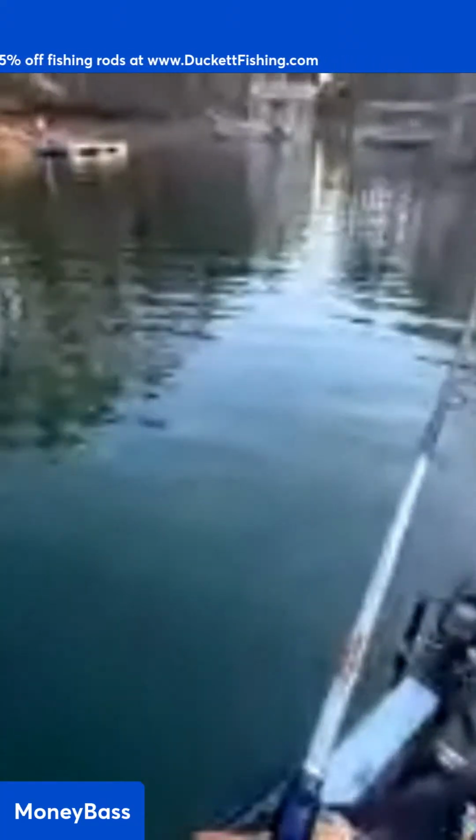We're gonna go down here and skip to the other side and fish this little rocky bank with these laydowns and stuff over here and see how that treats us.